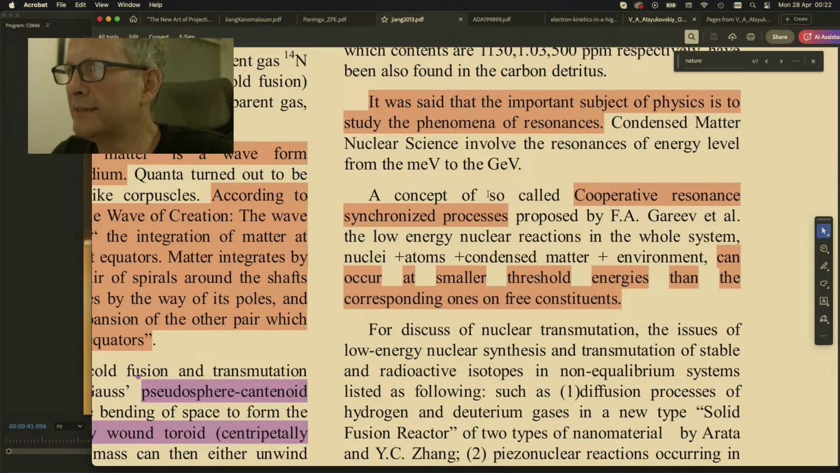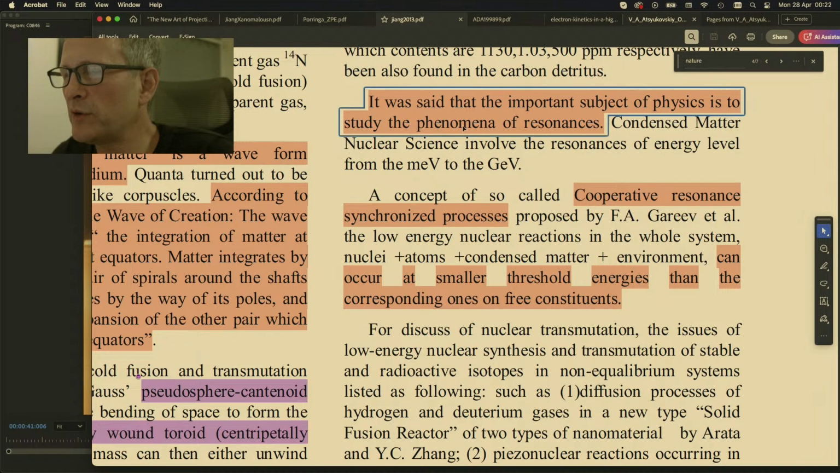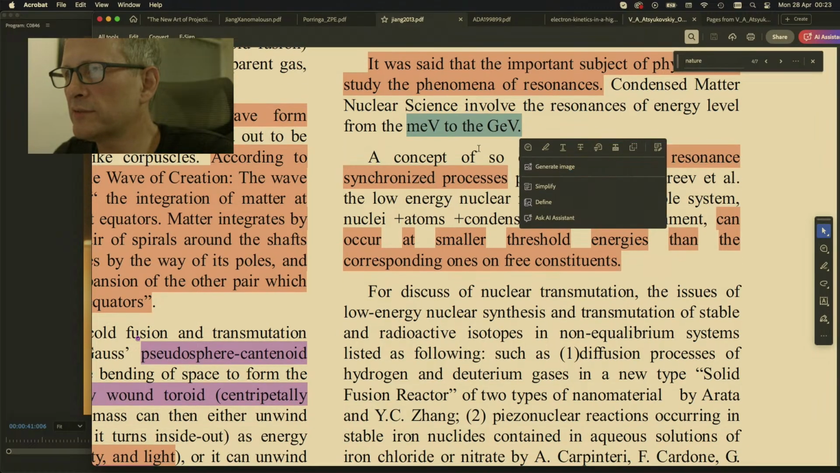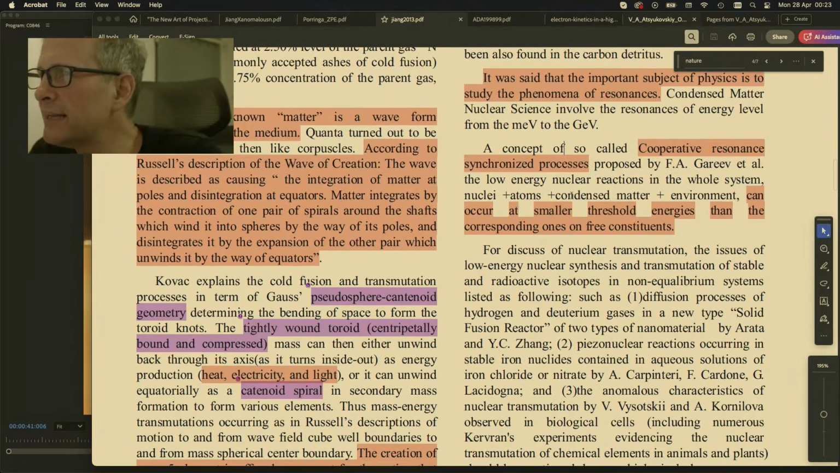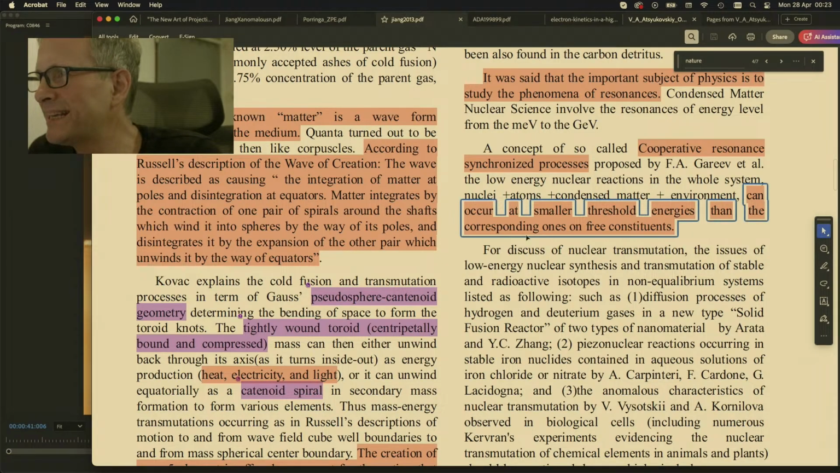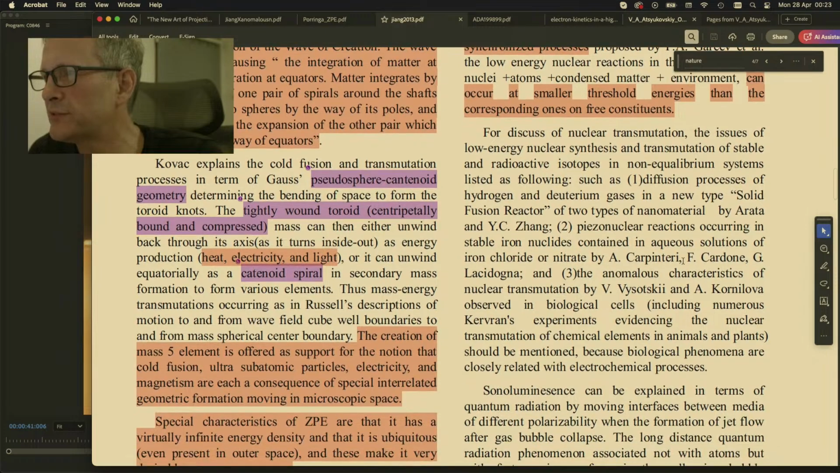Okay. It was said that the important subject of physics is to study the phenomena of resonances. Condensed matter nuclear science involves the resonances of energies at the level from MeV to gigaelectron volts. A concept of the so-called cooperative resonance synchronized processes proposed by F.A. Gariv et al. The low-energy nuclear reactions in the whole system, nuclei plus atoms plus condensed matter plus environment, can occur at smaller threshold energies than the corresponding ones in free constituents.